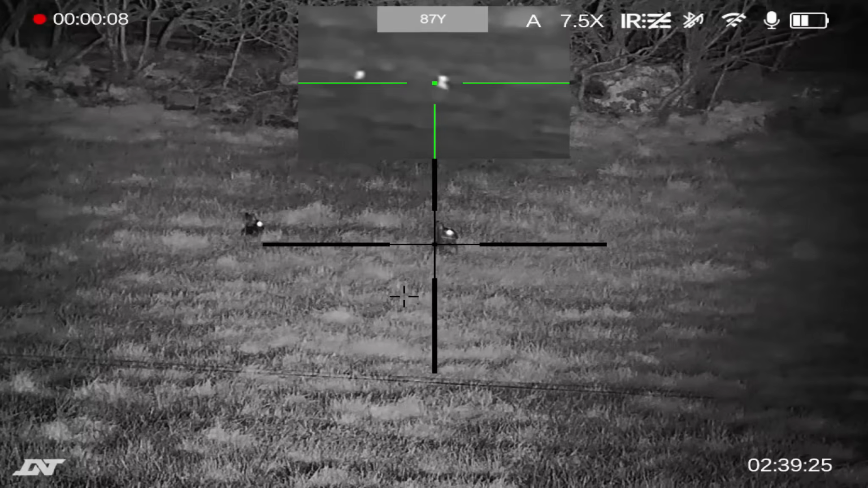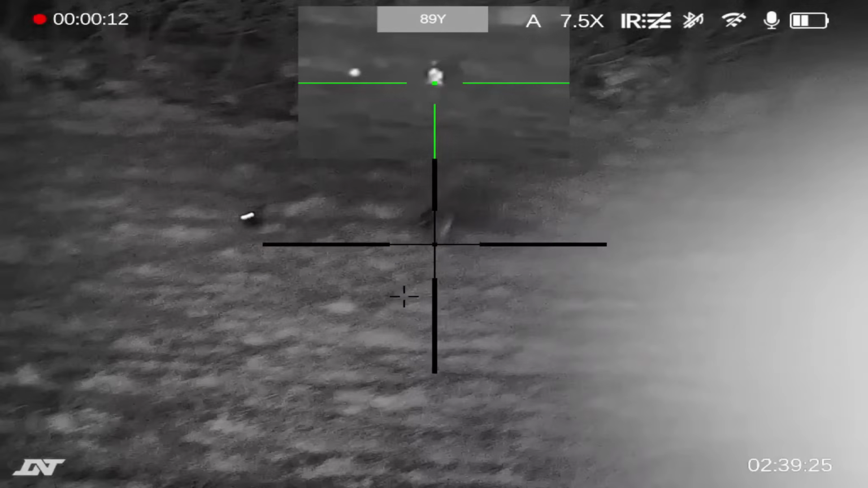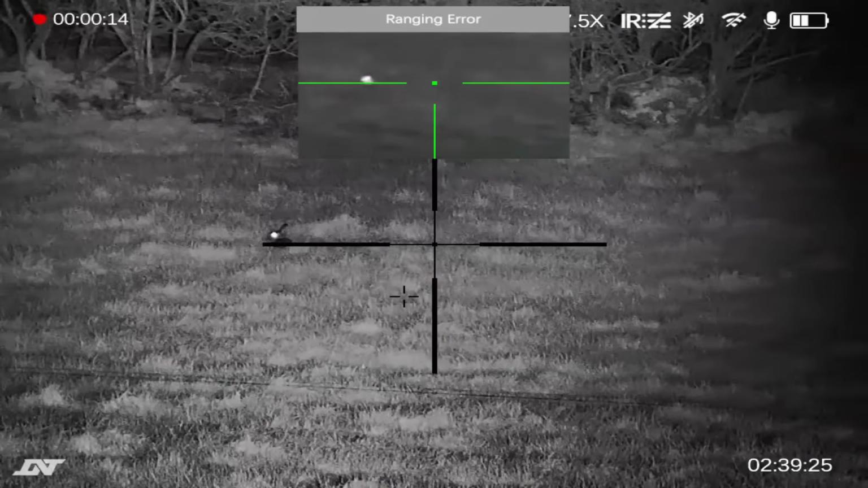Bloody missed on the second shot, didn't I? That was a hell of a shot.